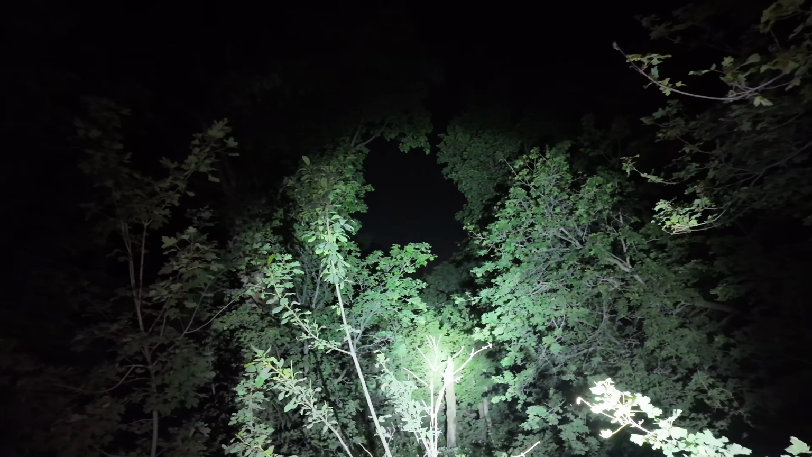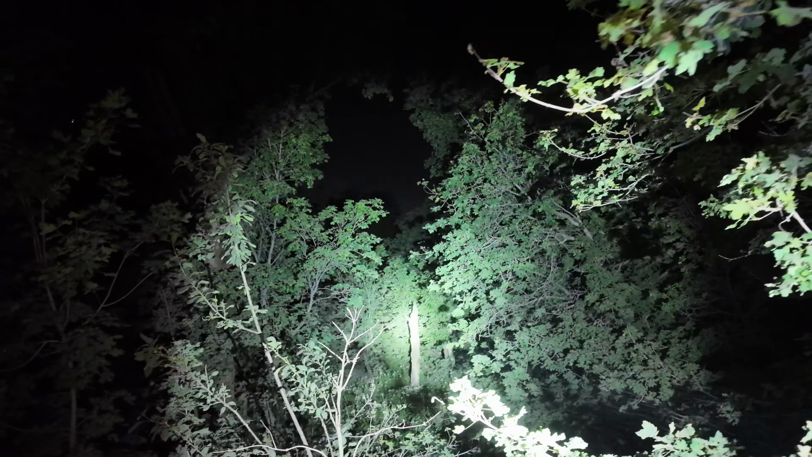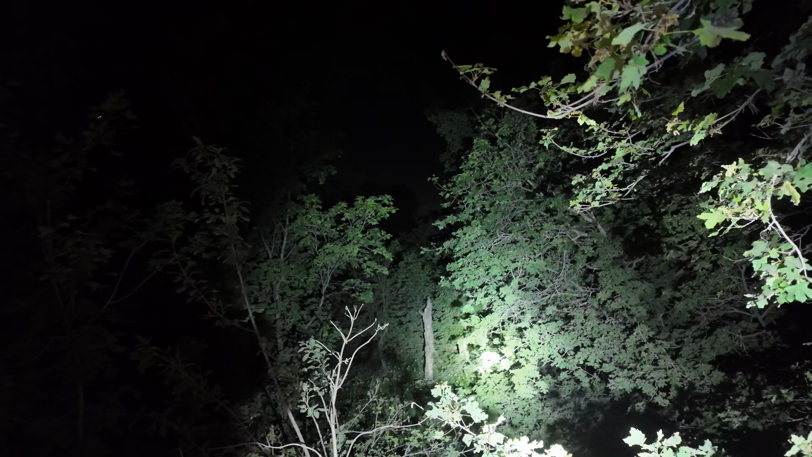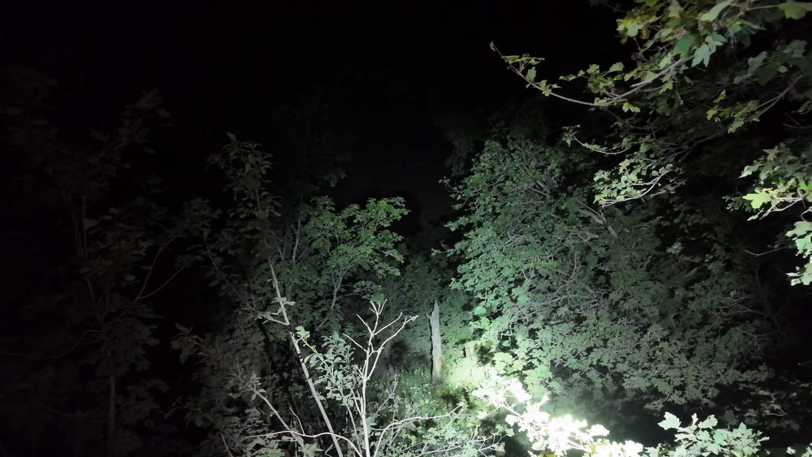Anyways, guys. Oh God, that moth is attacking me. Is that a bad thing, guys? I might as well look down here too. Look at that tree. Is that natural, or is that something that a Bigfoot does to a tree? What do you guys think? Turn this light off. The moths are bothering me.